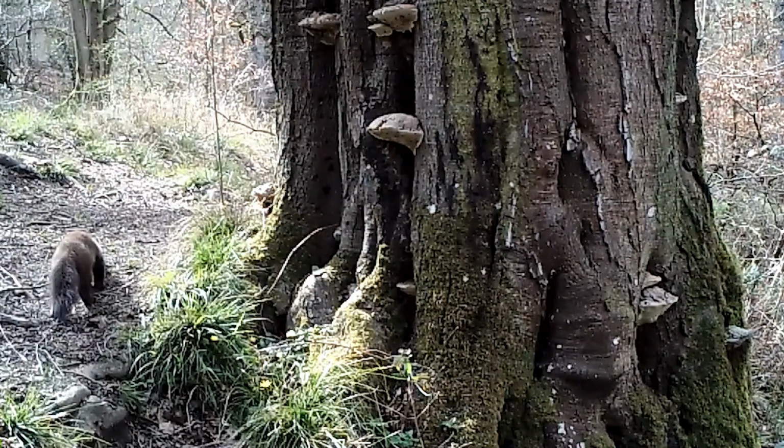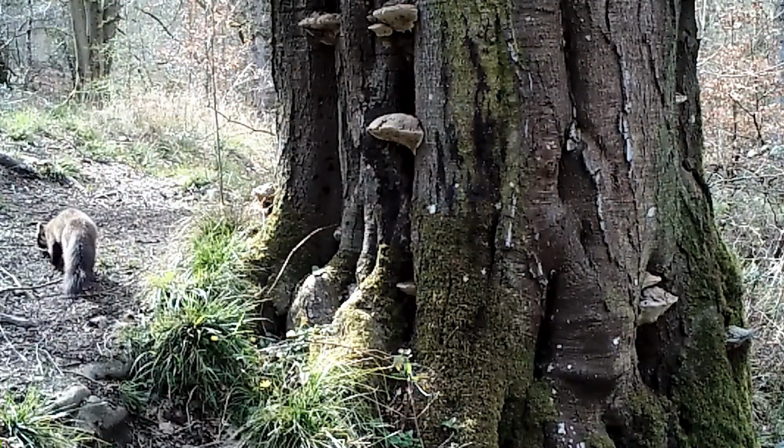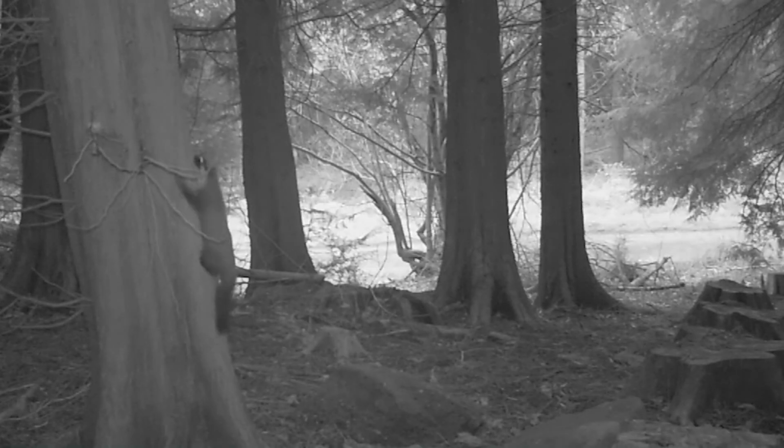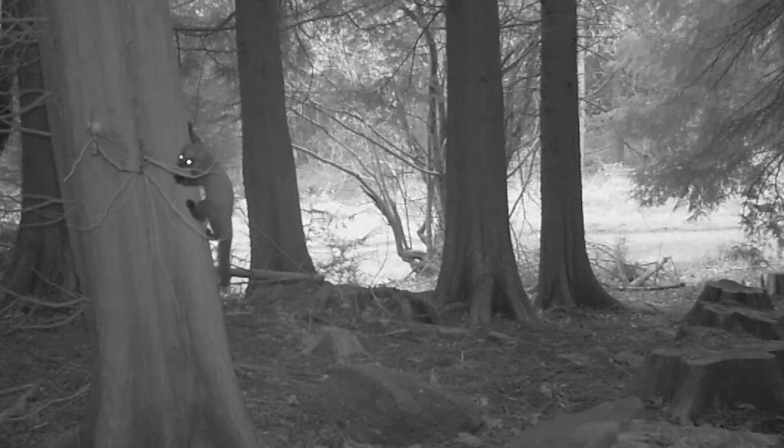Check this out. Pine martens are one of Britain's rarest mammals and our second rarest carnivore. They're mostly found in Scotland and central Wales. They live in woodlands and they prey predominantly upon small mammals. And thanks to their semi-retractable claws, they're fantastic at climbing trees.